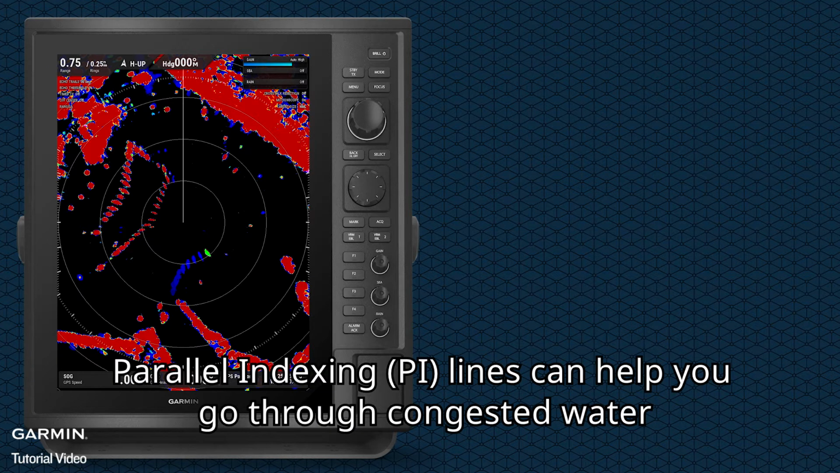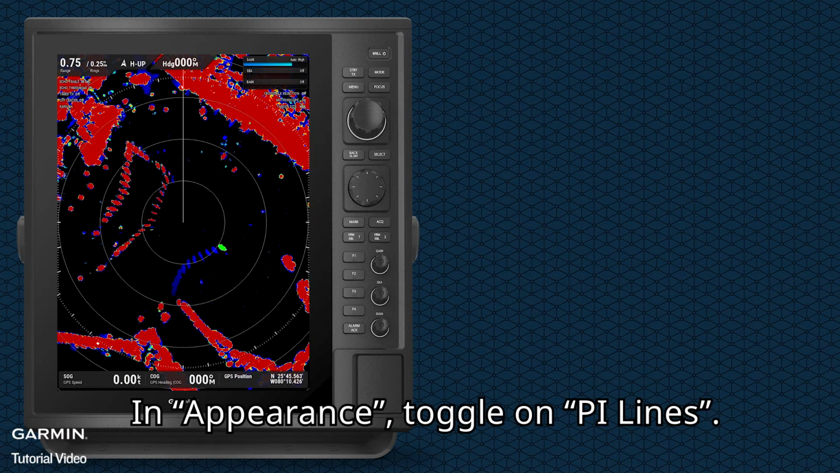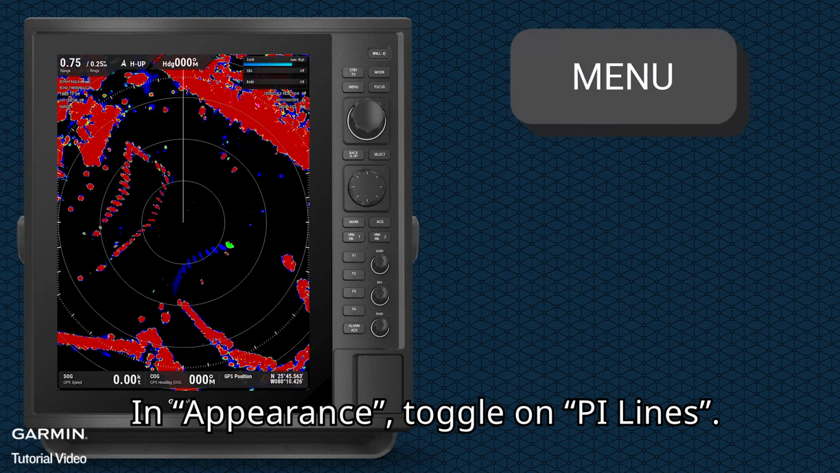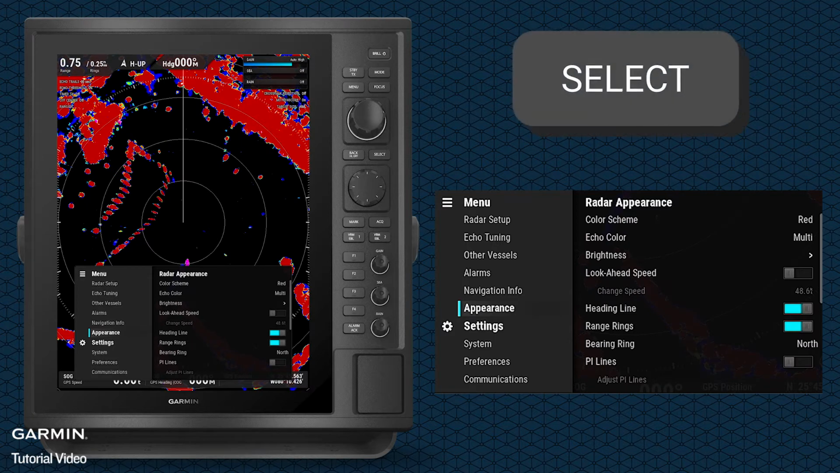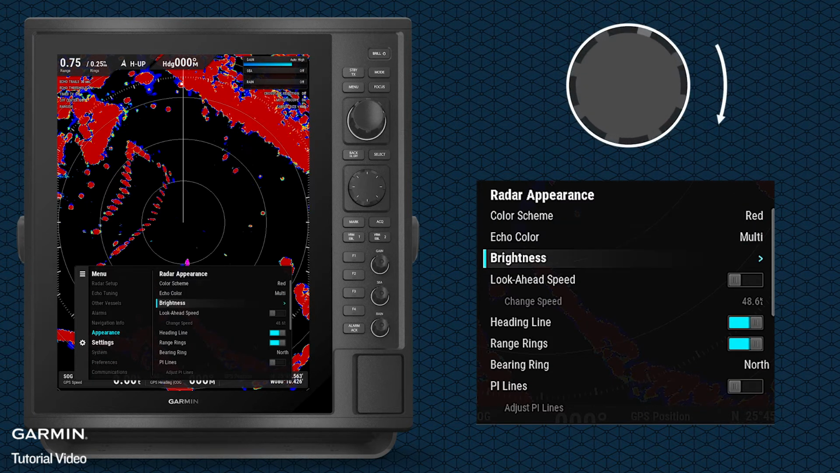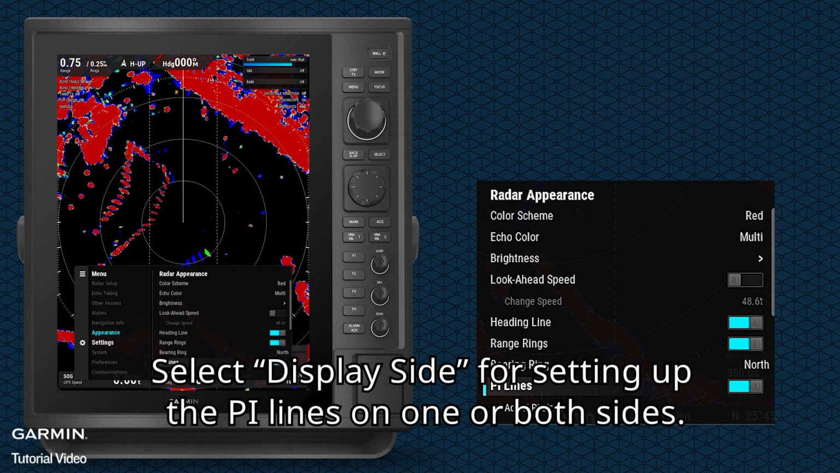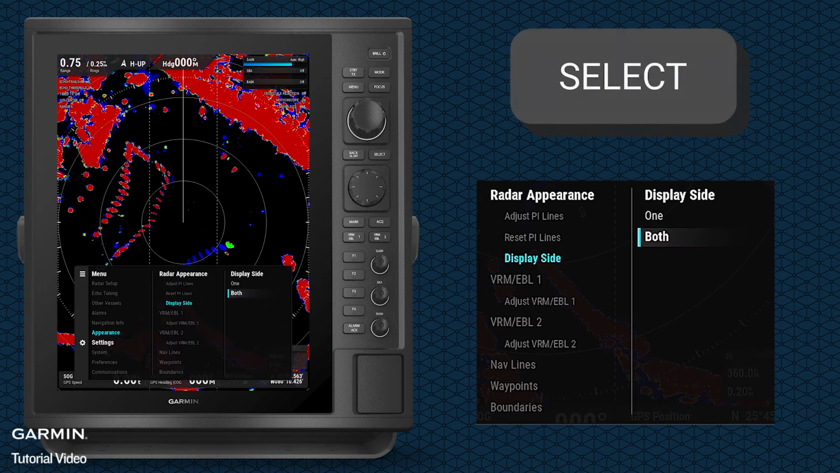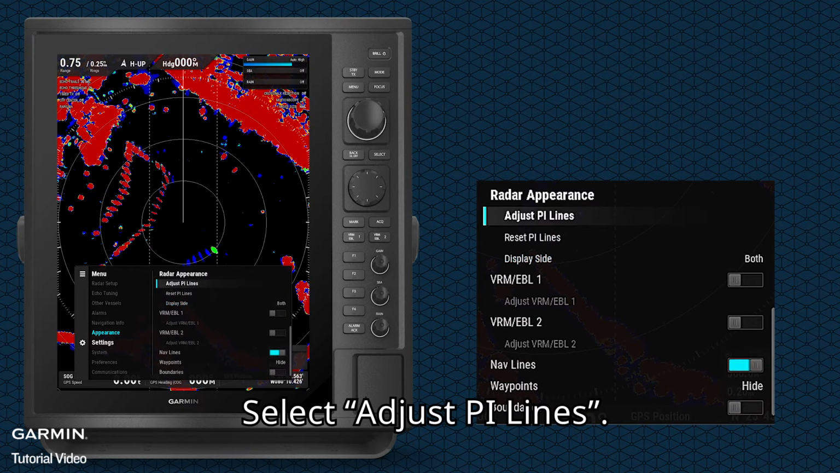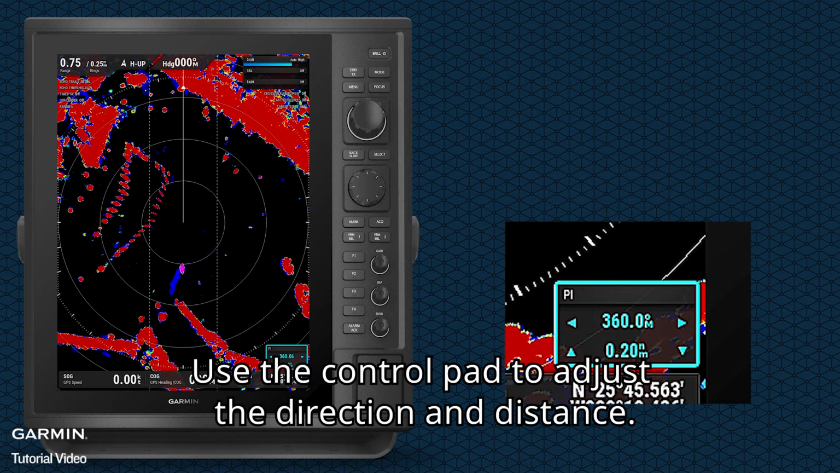Parallel indexing lines can help you go through congested water or narrow canals. In appearance, toggle on PI lines. Select Display Side for setting up the PI lines on one or both sides. Select Adjust PI lines. Use the control pad to adjust the direction and distance.